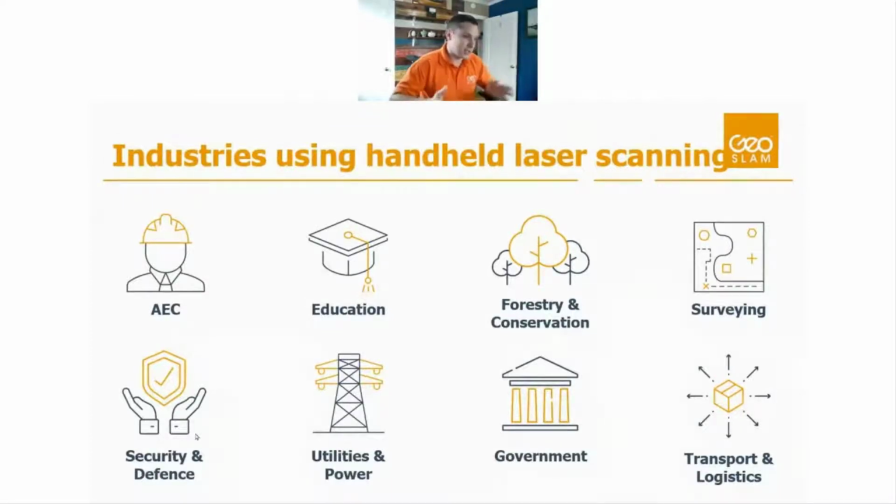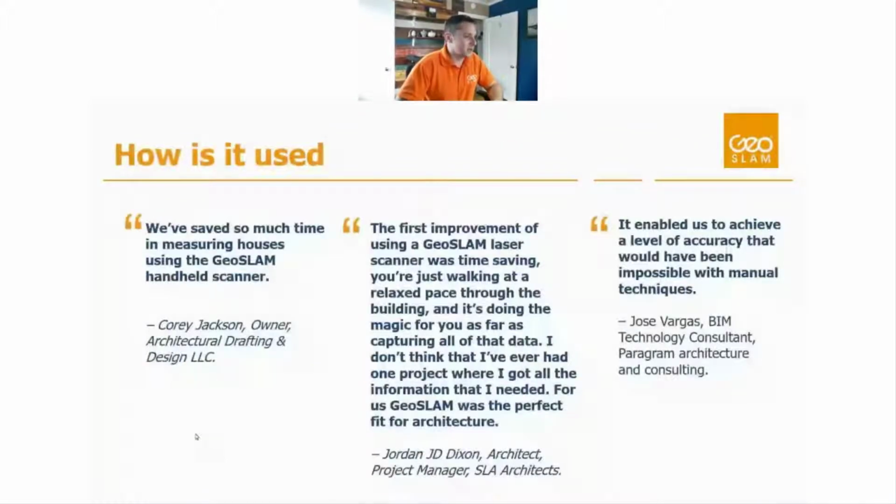Utilities, power lines, government, police forces are using this, municipalities are using this, Department of Defense uses this for things I can't disclose. Transportation and logistics. Those just cover some of the main ones, but there's, like I said, probably a long list of industries that use this technology in their workflows.